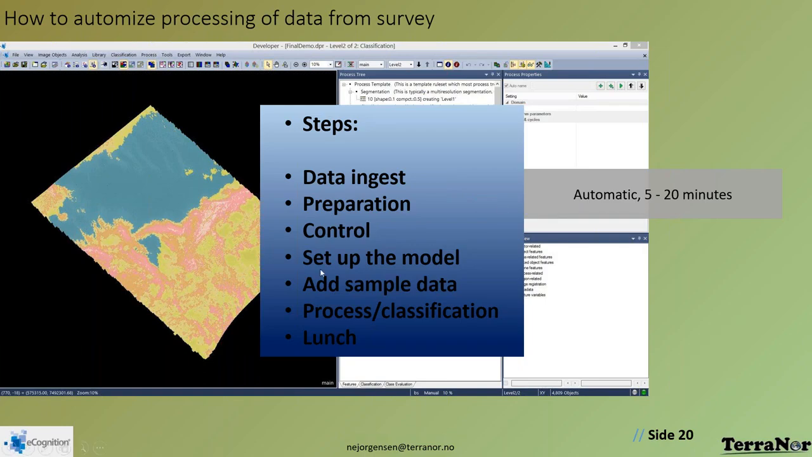The control part is difficult to say, but normally, if you have good routines, the control part is quite easy, but maybe it takes you half an hour to go through the data to see that it looks okay. But then you set up the model, add sample data, and process, and it takes from 5 to 10 minutes.